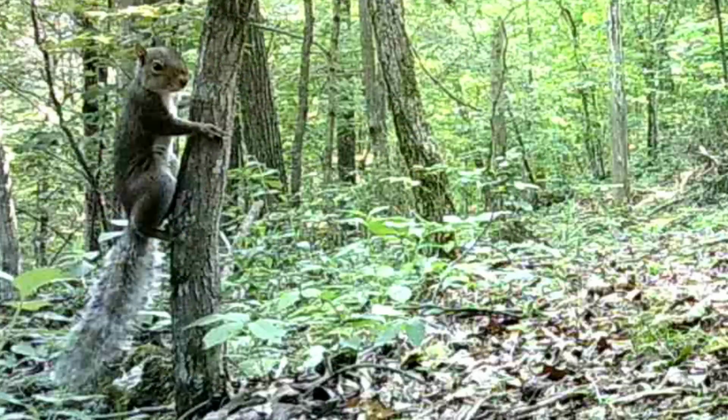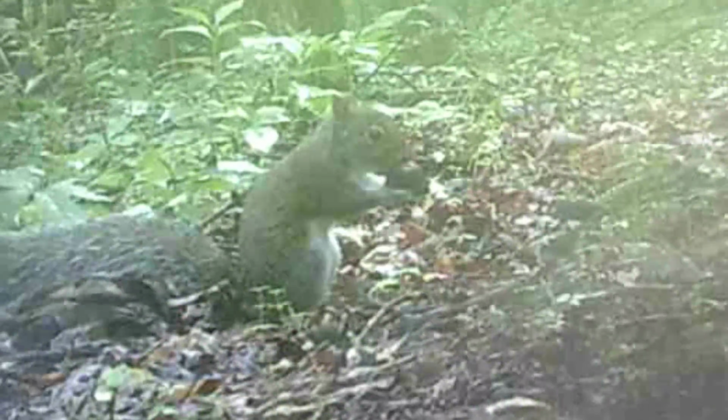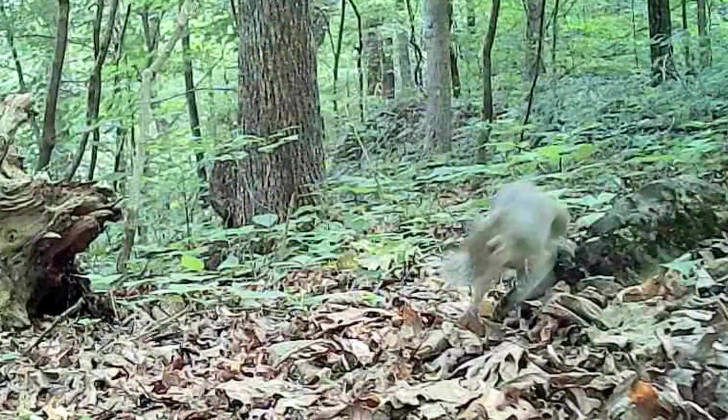But they're so comical. Always hiding that nut. Beautiful little animals.